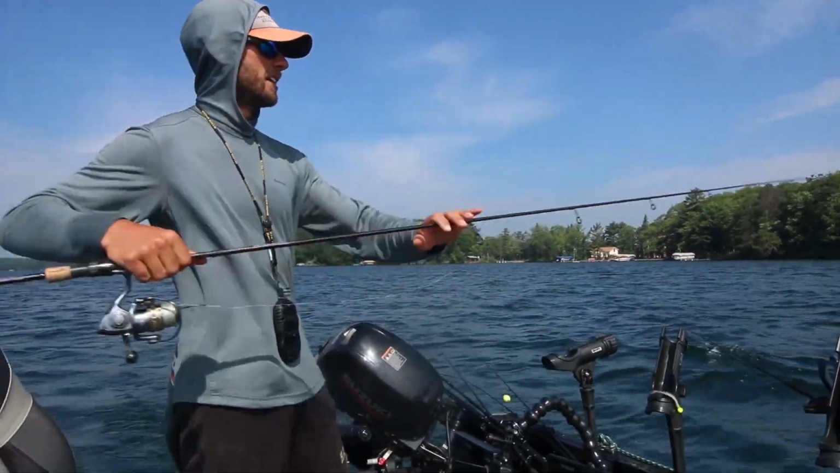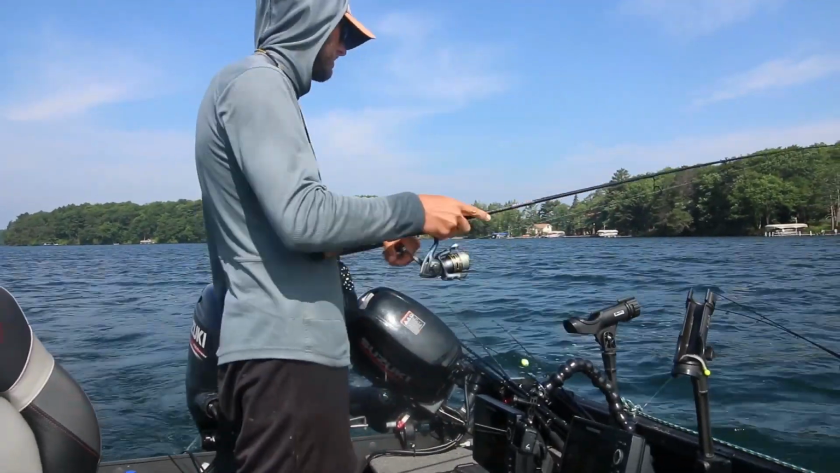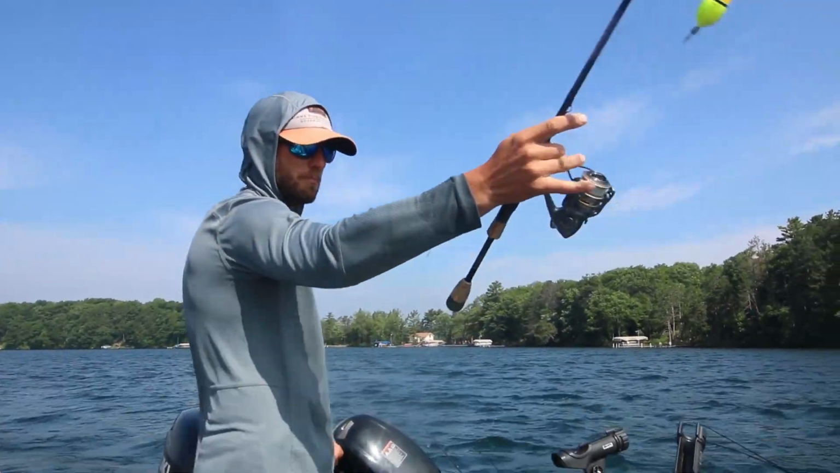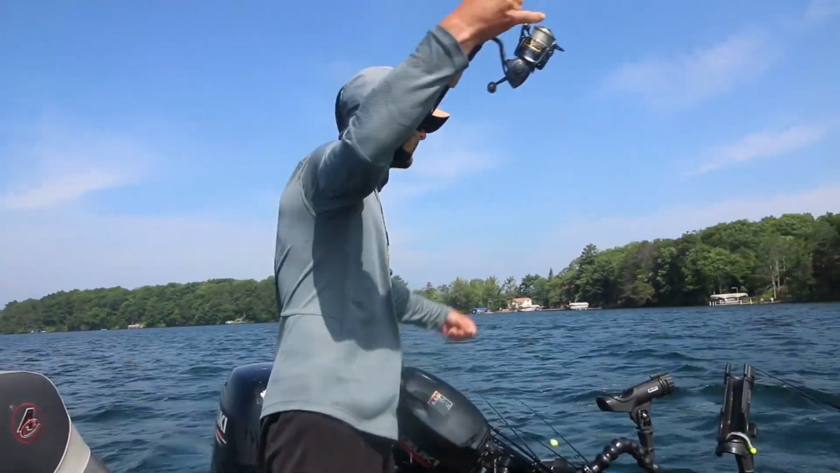The other thing you can kind of do here is you can drop it all out, and you know your rod's about 7 feet long, or this particular rod is. So my slip bobber knot's right at the tip right now, and it's about 3 feet longer than my rod, right? So that's about 10 feet of line out at this point.